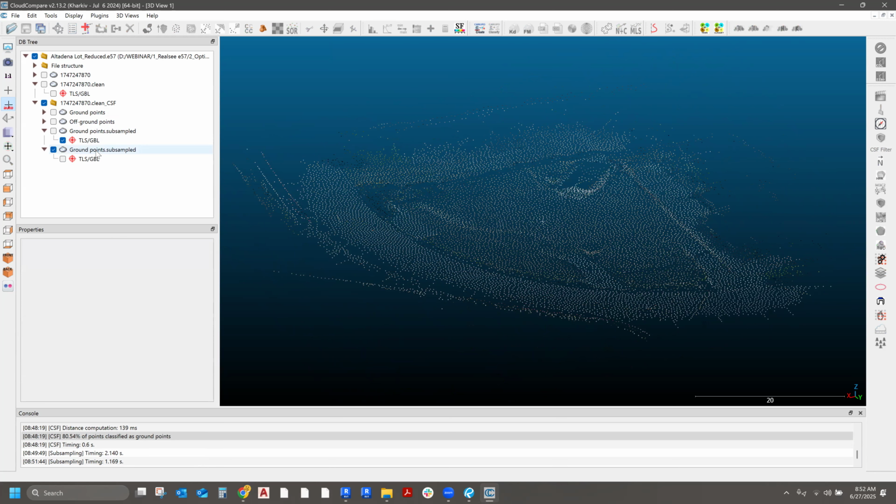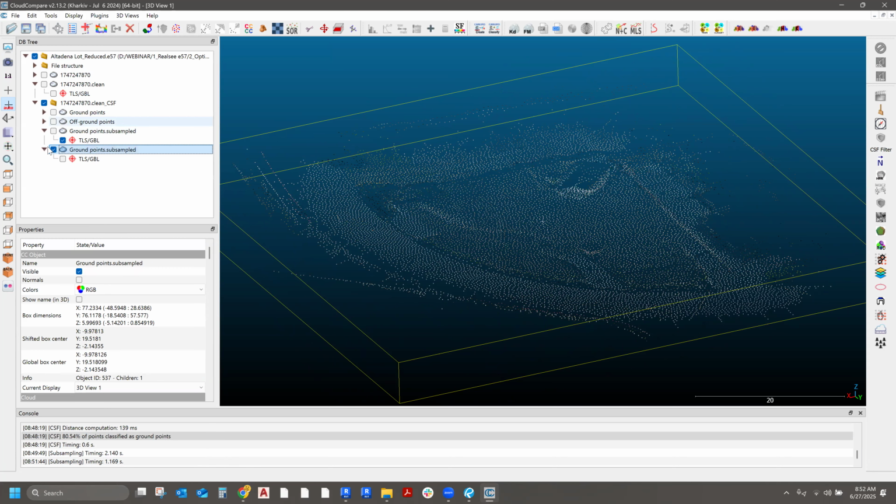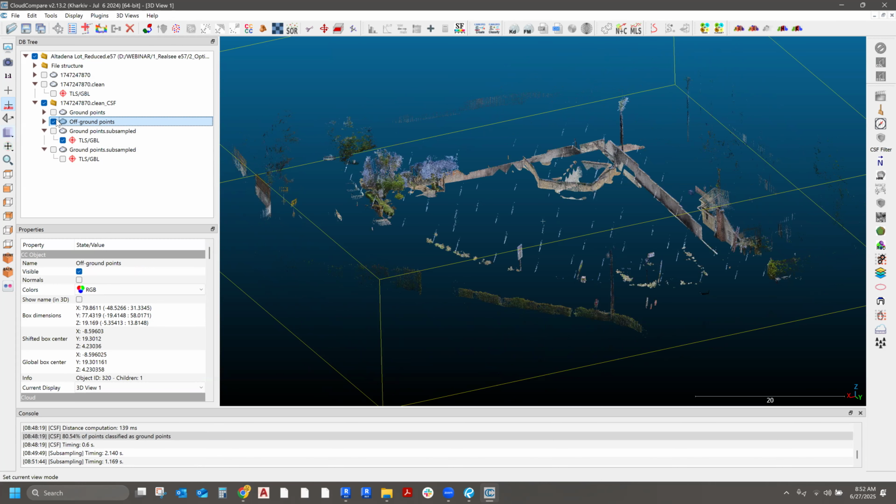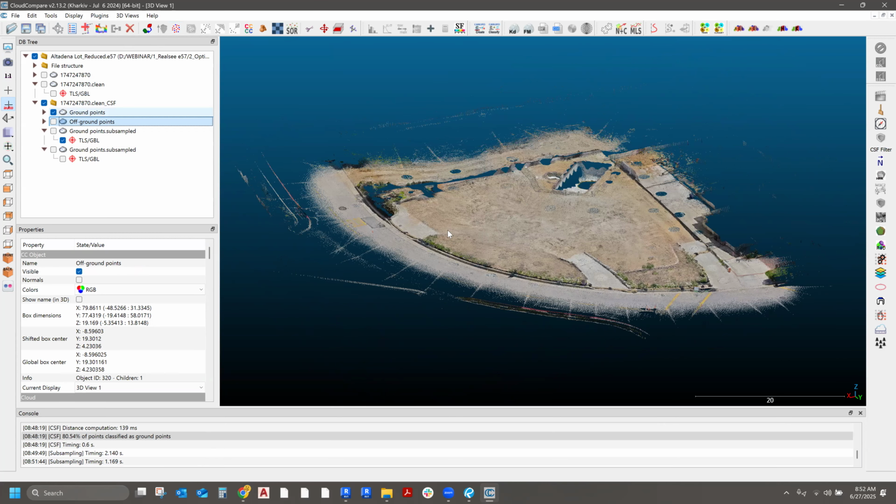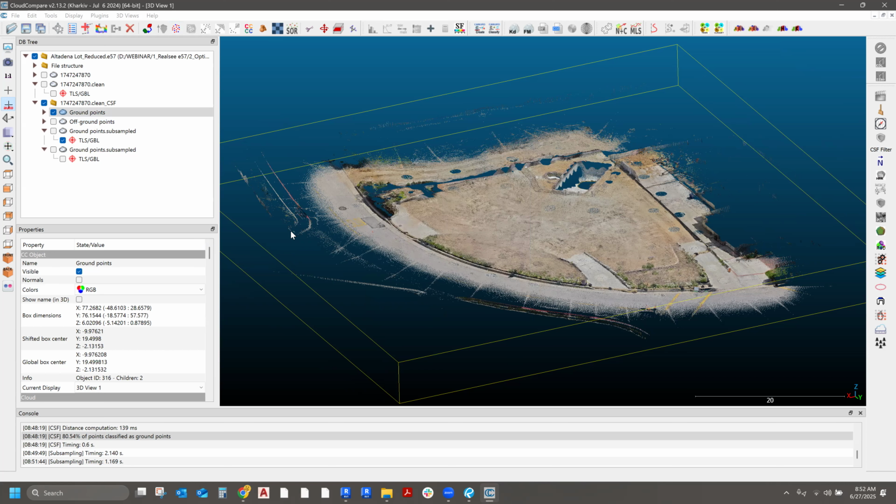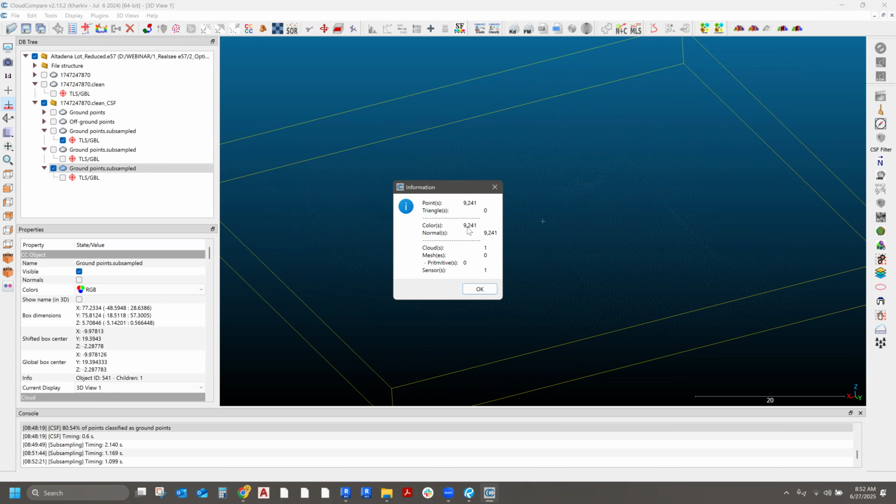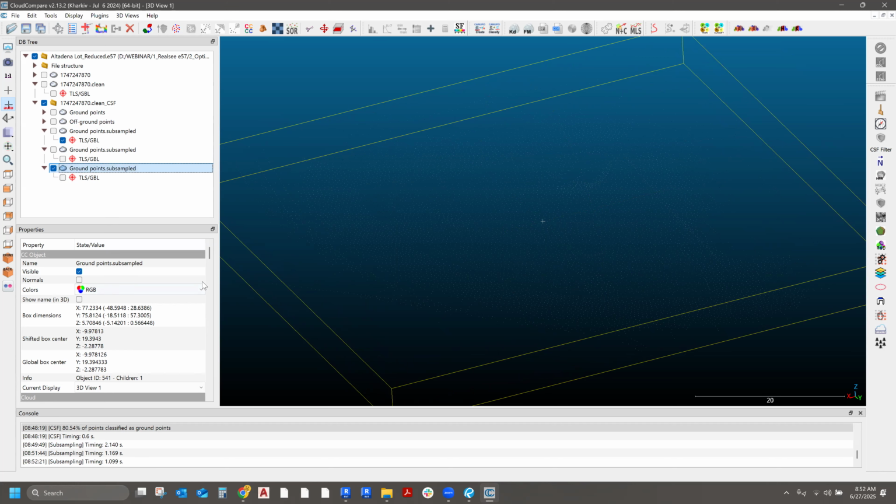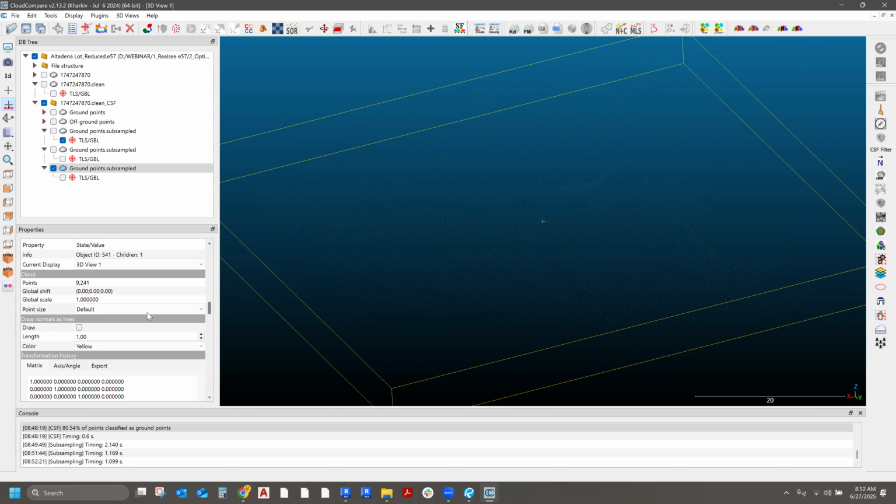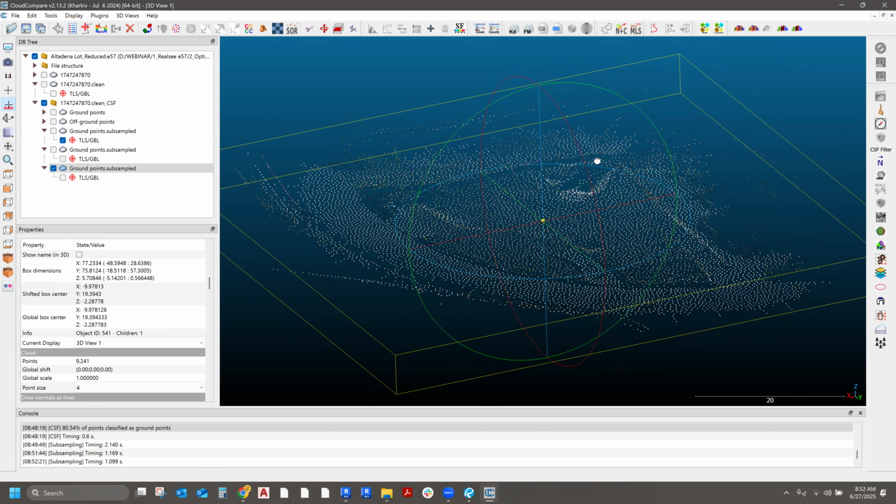So now this particular file has 13,908 points. That's too much. So I'm going to go back to this one and subsample it. I'm going to increase it. I'll make it half a meter. Let's do 0.5. There it is. This has 9,241 points. Perfect. And again, just to show you guys visually with point size, it really simplified it.